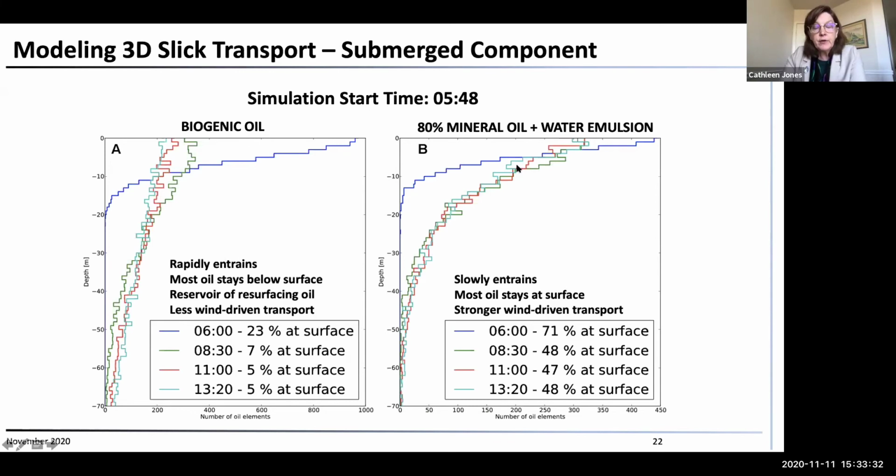The mineral oil, on the other hand, by 6 o'clock, you had 71% still at the surface. And even later, you had roughly 50% remained at the surface. So the biogenic oil mixed below the surface much more quickly. And that became a reservoir for resurfacing oil. And that's why this slick tended to remain on the surface, because there was a reservoir of resurfacing oil that renewed it over time. So that was very interesting and helped to develop these models.